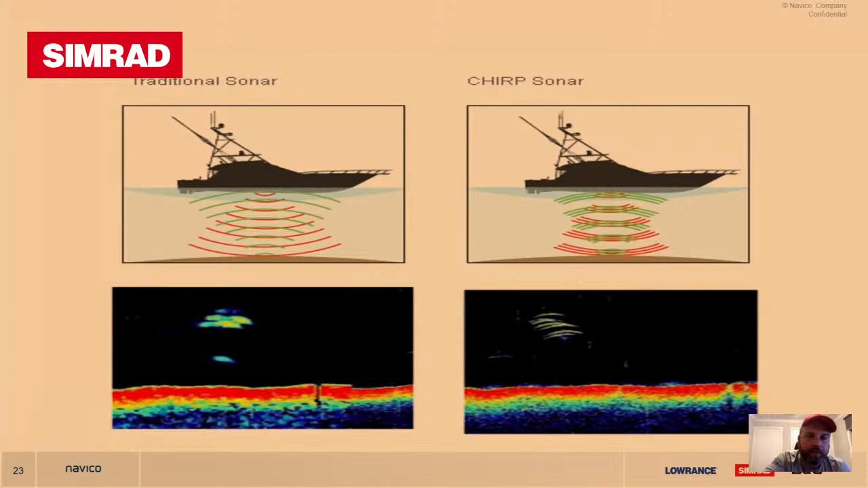Now, the 175L is a lower frequency wide beam. They are prone to a lot more noise from your hull. And if there's a little bit of chop on the water, it's a bit dirtier, you will not pick up bottom as well.